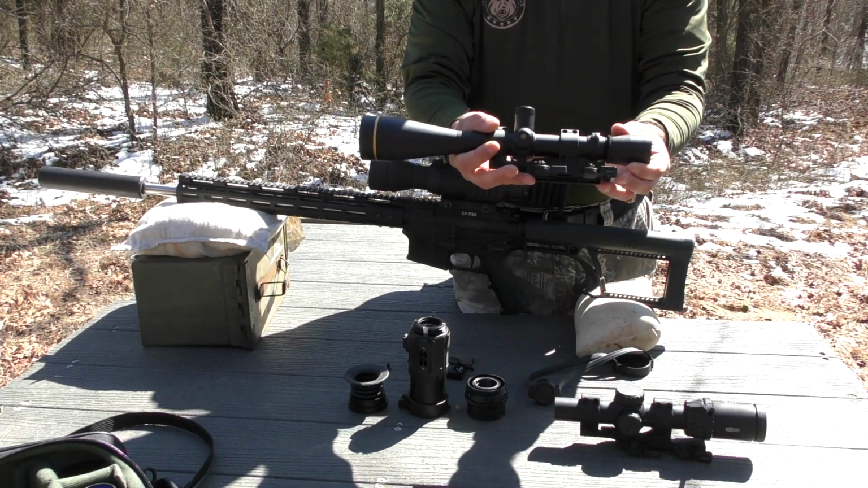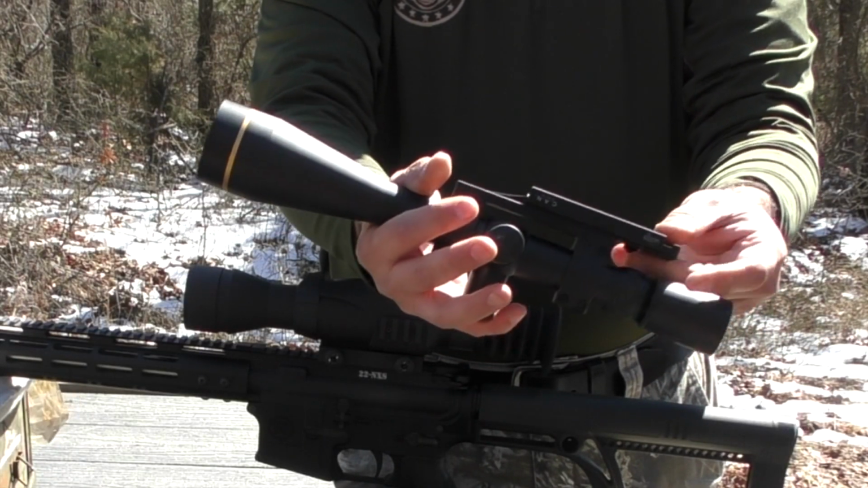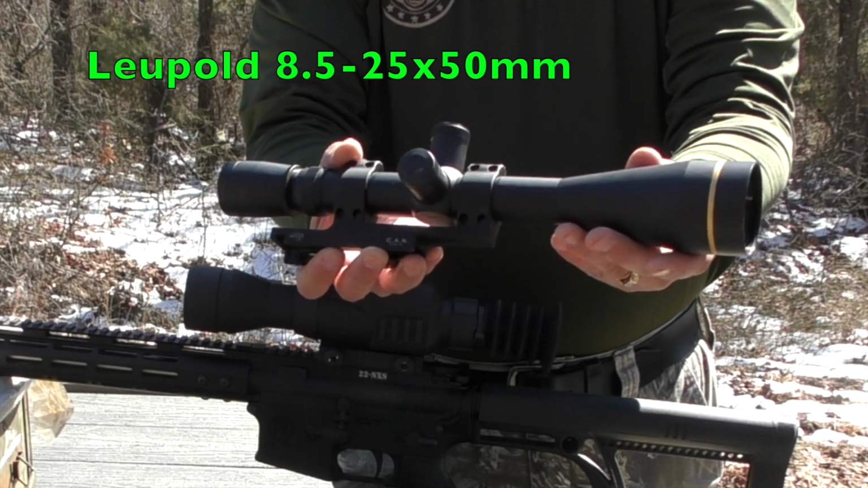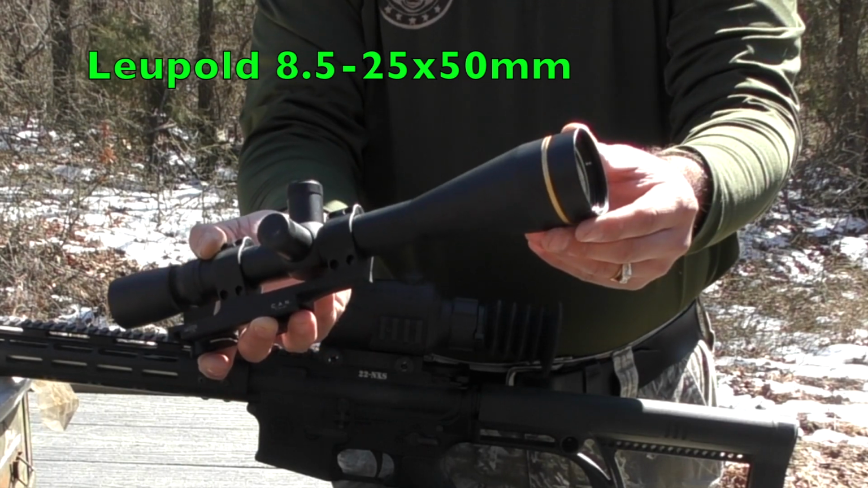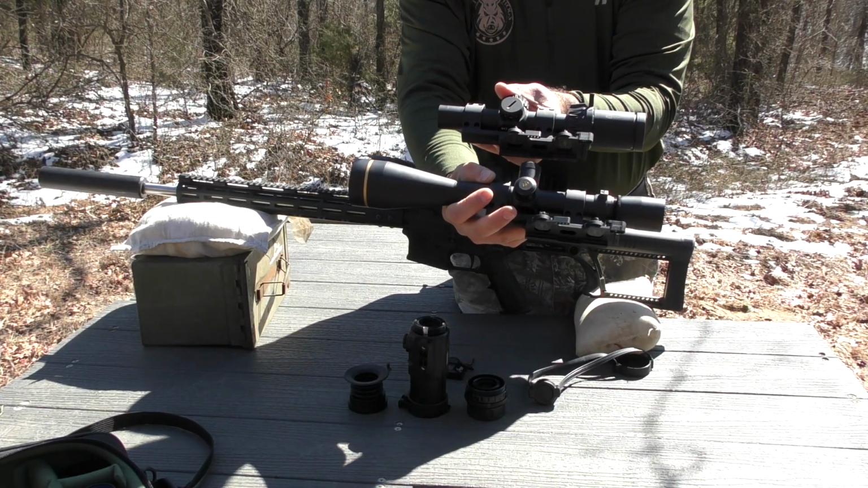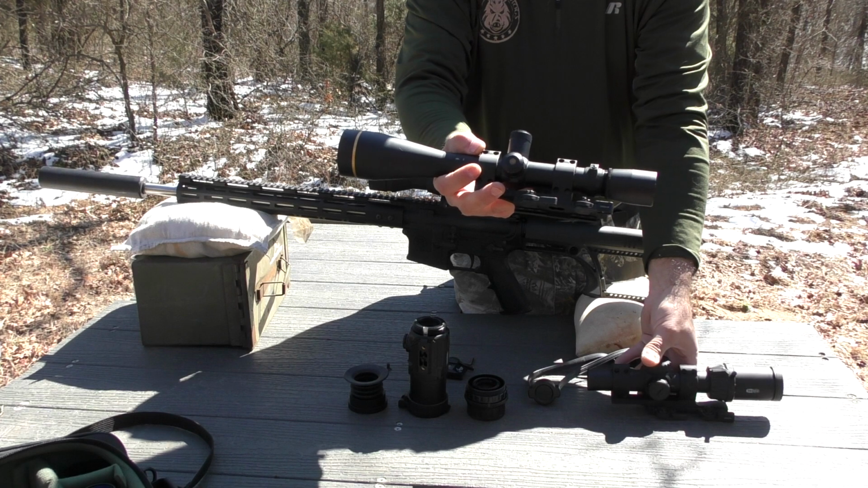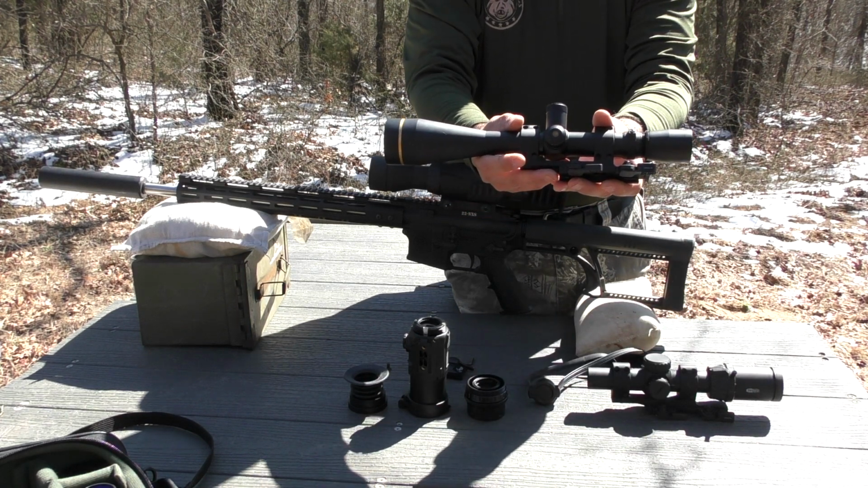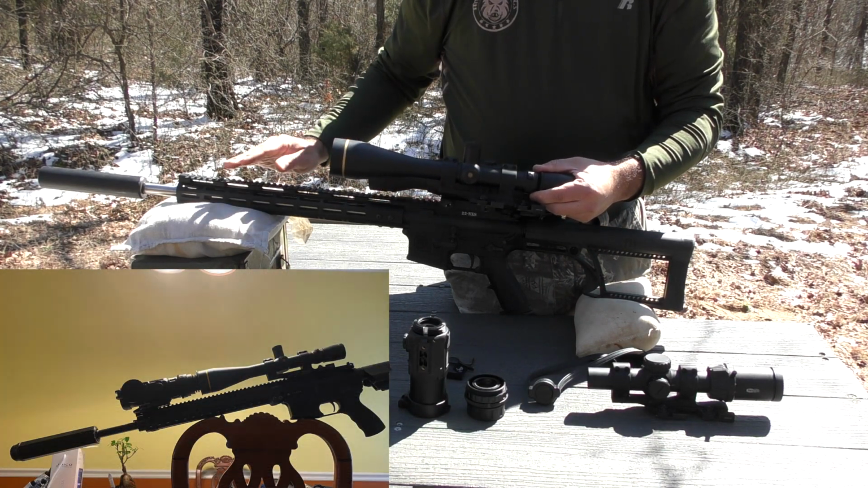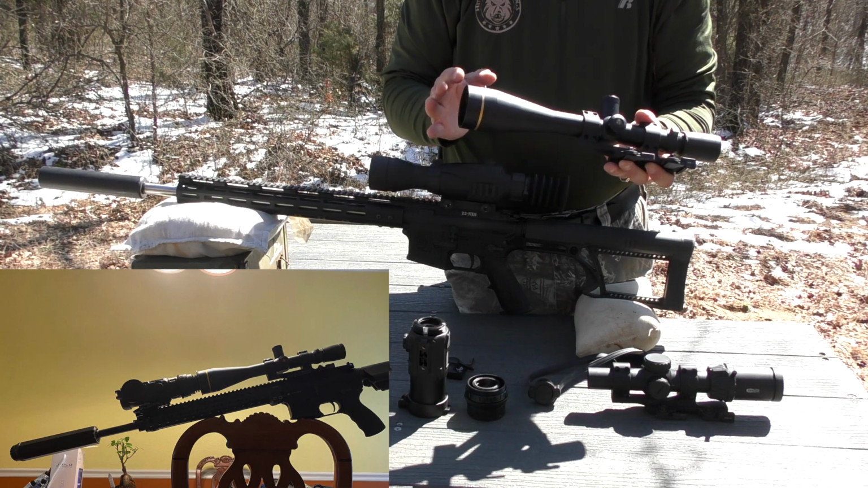I also tried it with the one and only large objective scope that I have currently in my arsenal. This is a loophole 8.5 by 25 scope. It's got a 50 millimeter front objective. These long-range scopes are generally much longer. You can see there that I've got probably 6 to 8 inches of additional length to consider and factor into my rifle application. So when I put this on my rifle, I had very little real estate up front to apply the clip-on. So I had to actually take the sunshade off.